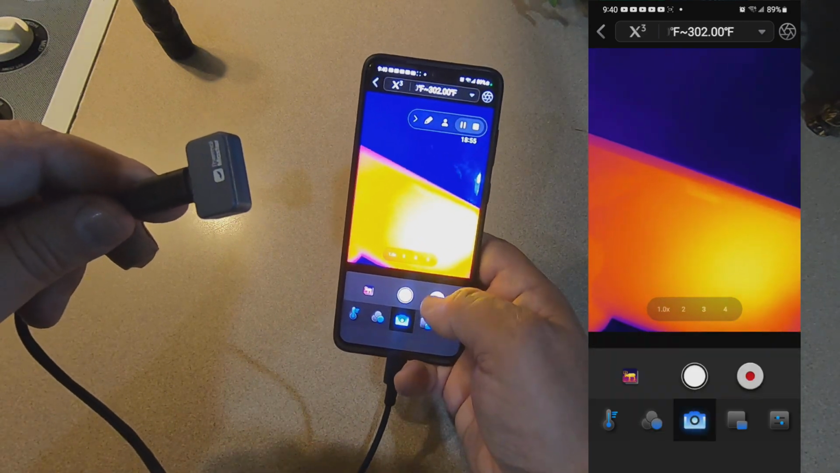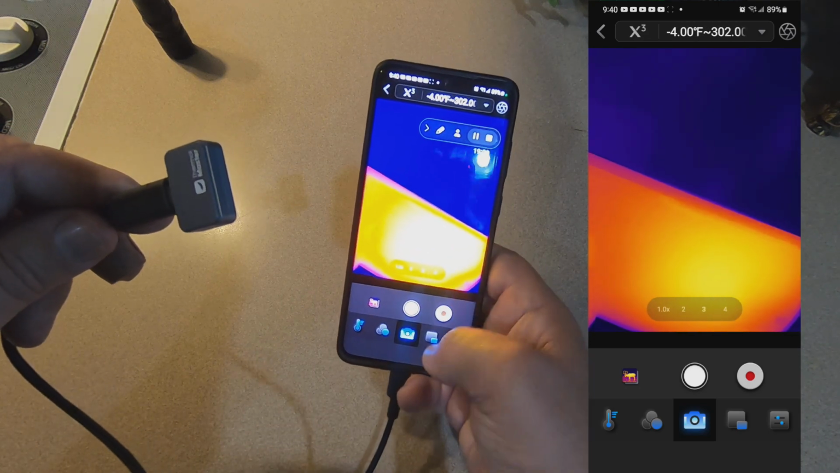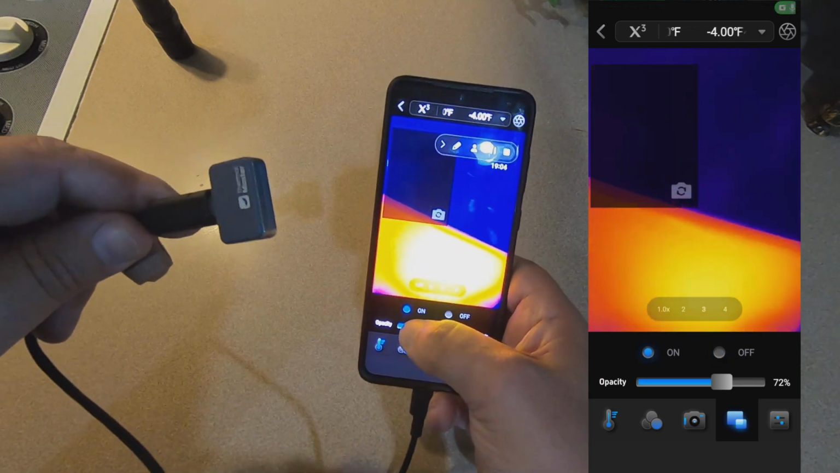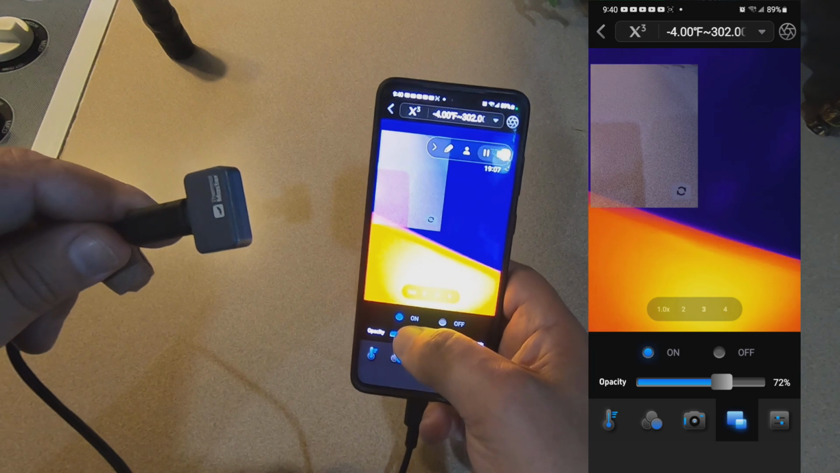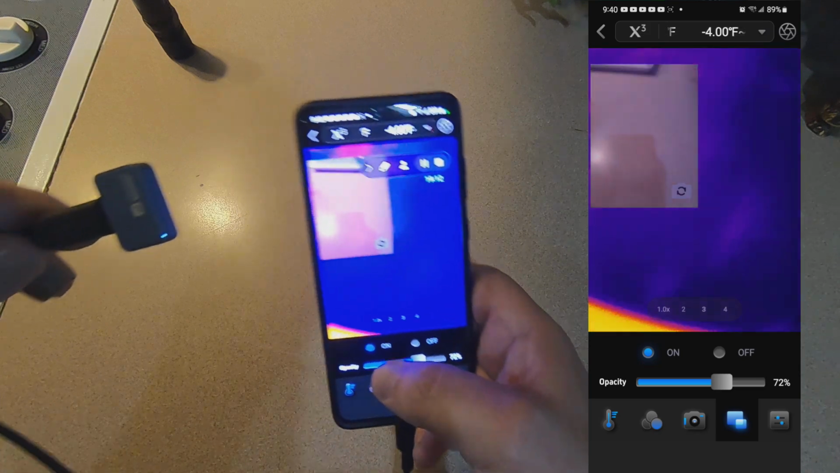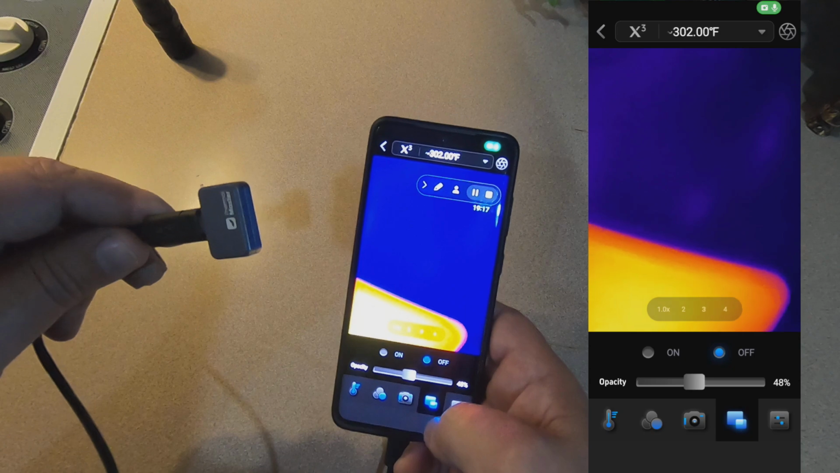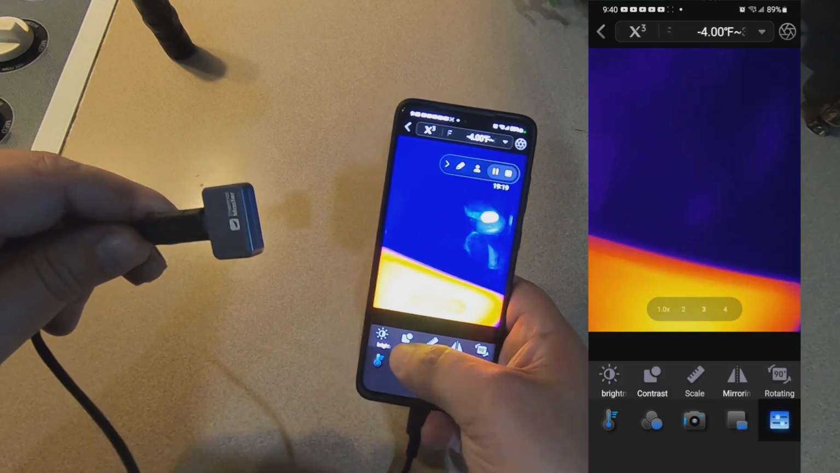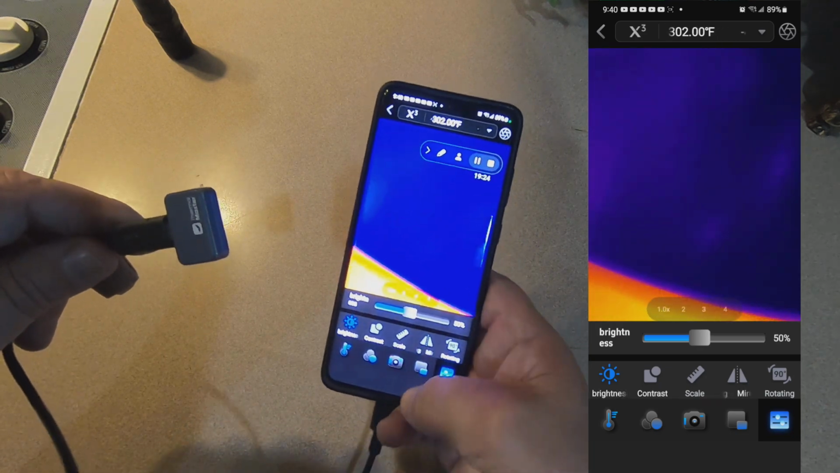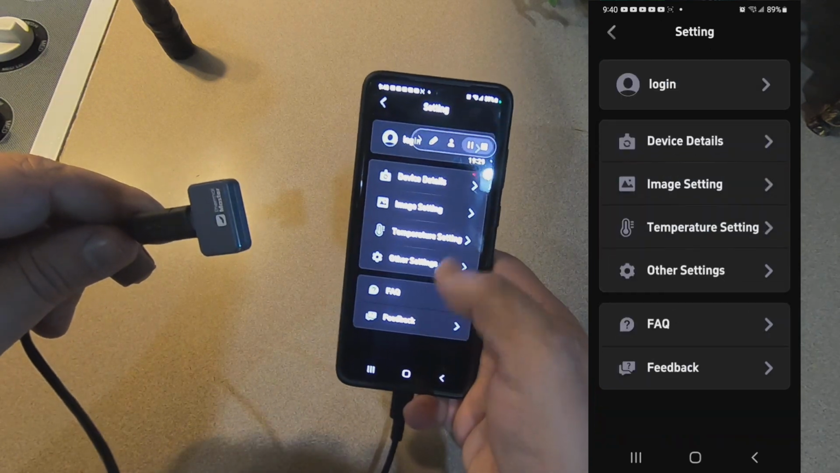Camera, you can do video, or you can do a still capture. The opacity. So if you turn this on, you'll see up in the upper left corner, you've got an overlay of whatever it is you're looking at. And you can adjust the opacity of that. And then back to our brightness, contrast, and all that. And then of course if you go out of it, you go into settings, and then you've got all your different settings.